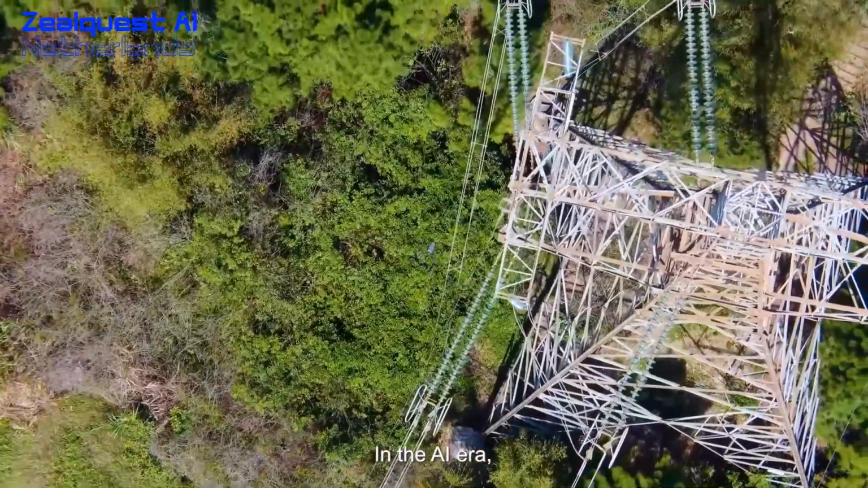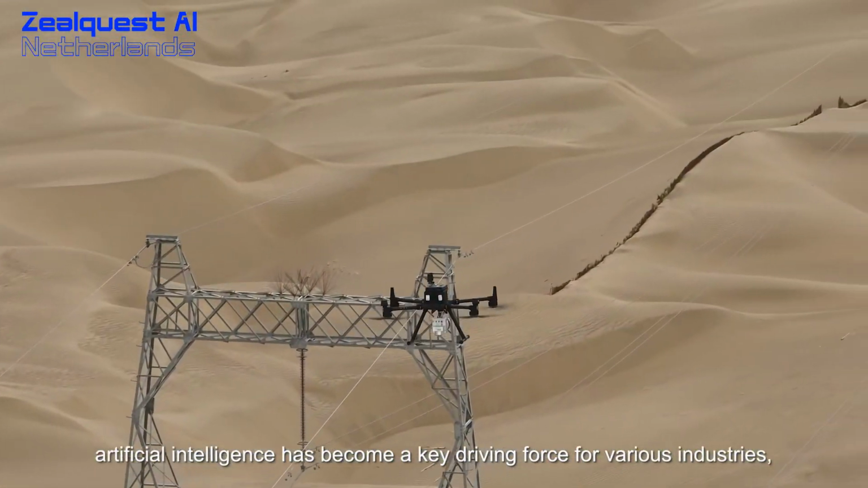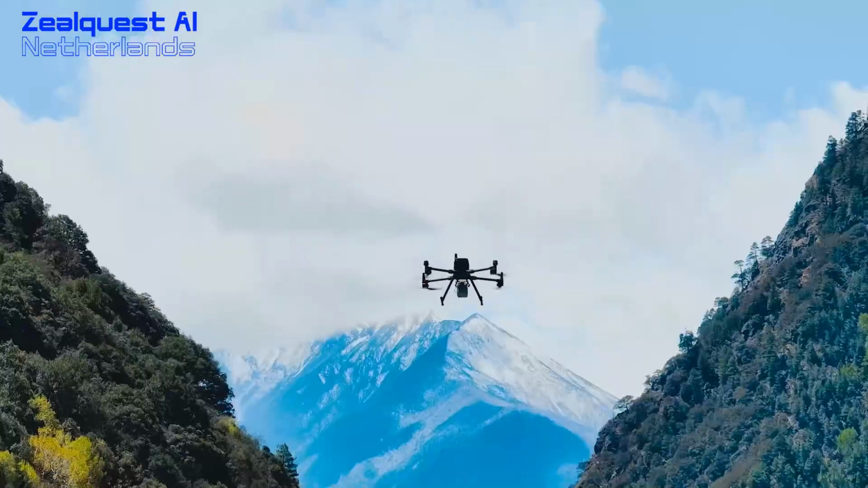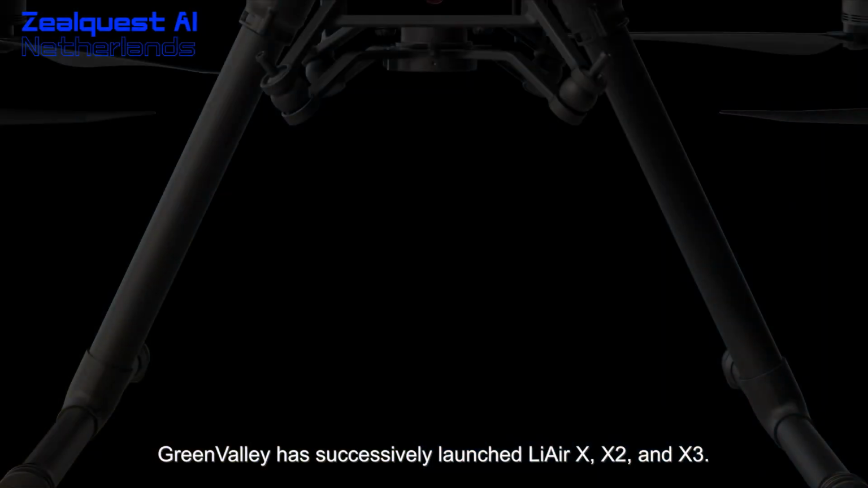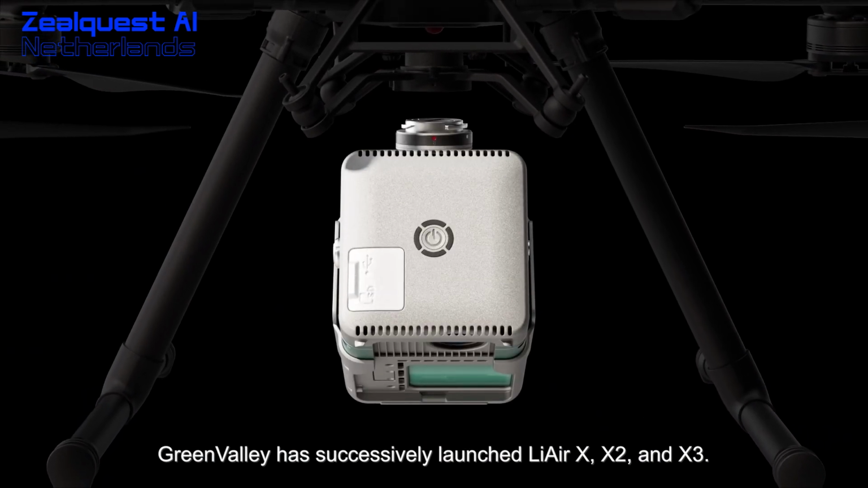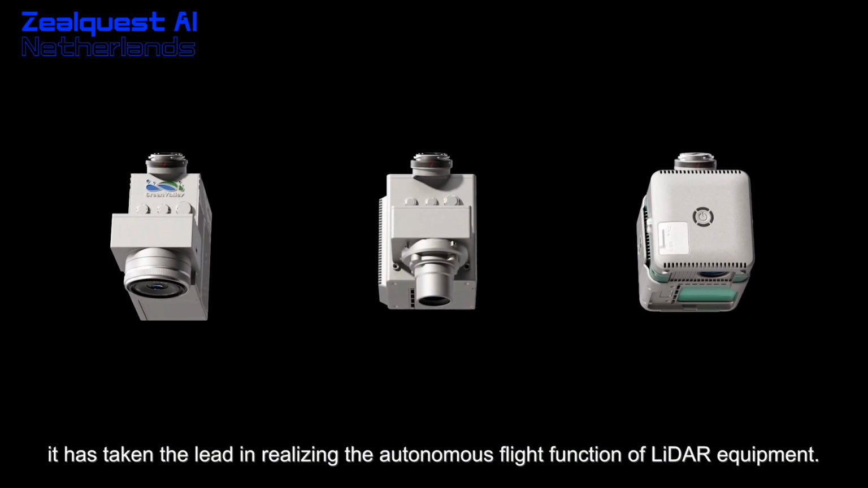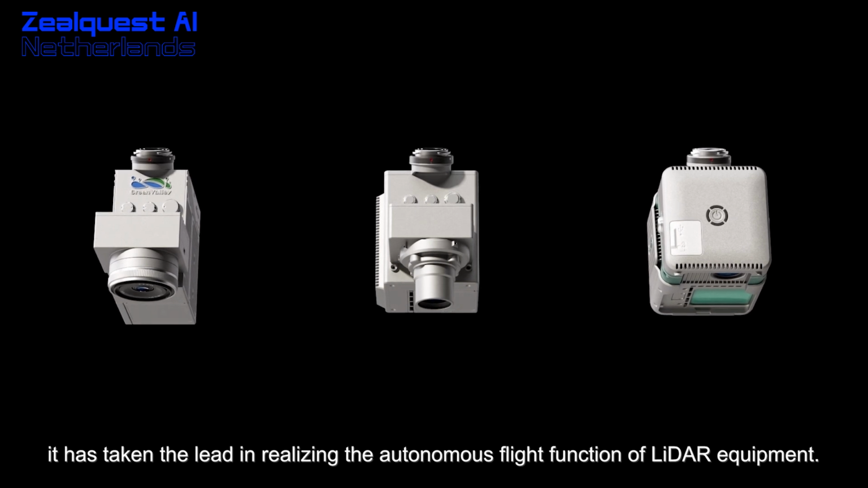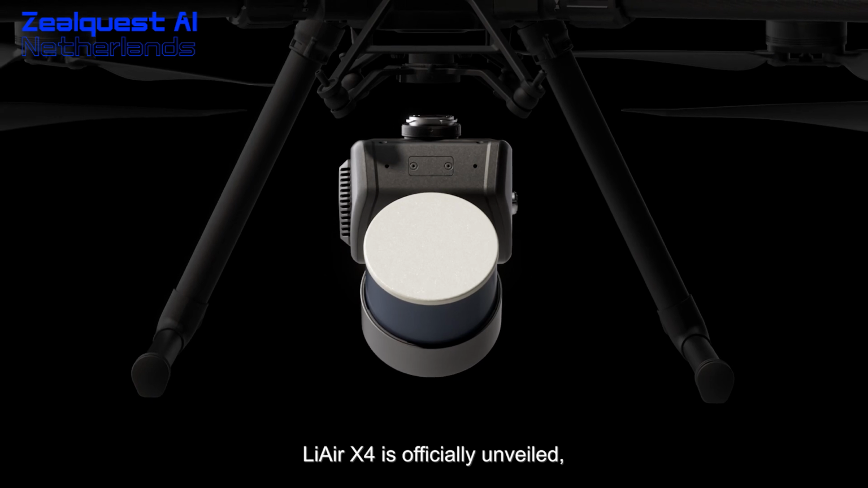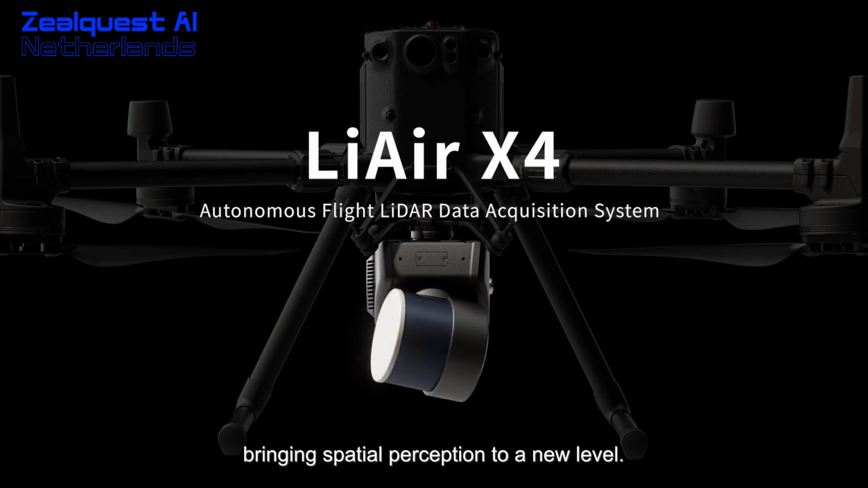In the AI era, artificial intelligence has become a key driving force for various industries, bringing efficiency and safety innovations to the industry. Since 2021, Green Valley has successively launched LiAir X, X2, and X3. Through the self-developed Airpilot intelligent algorithm, it has taken the lead in realizing the autonomous flight function of LiDAR equipment. Now, LiAir X4 is officially unveiled, bringing spatial perception to a new level.